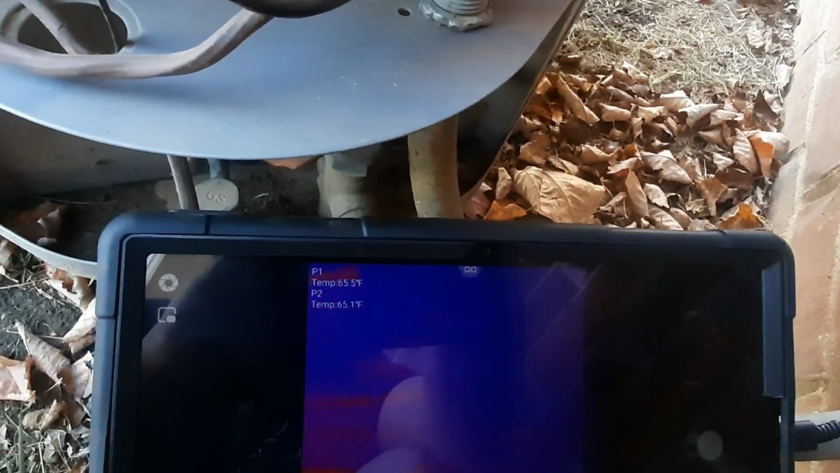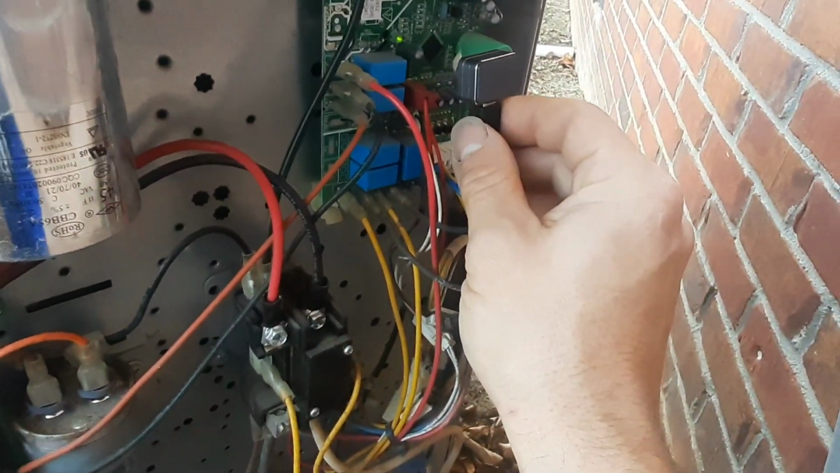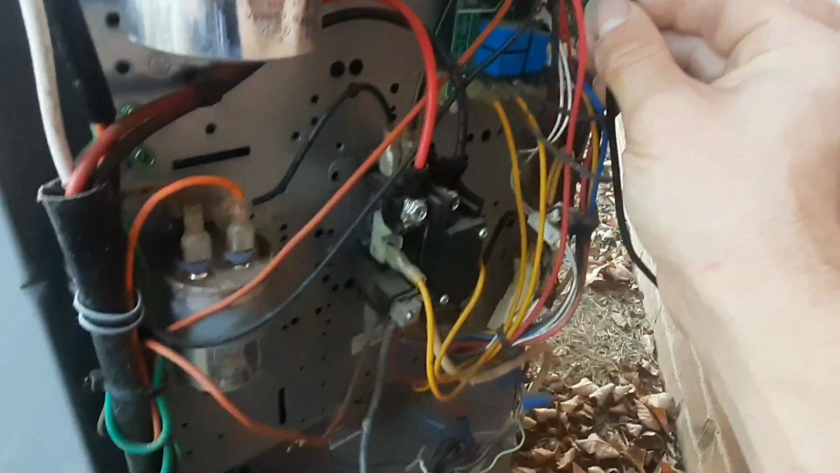Now, I'm not sure how often I would use this, but for somebody who might repair a circuit board, this is a pretty sweet deal with the macro lens like that. And I'm holding that about 2 inches, and I mean, getting a perfect picture of all these resistors and all the circuitry on that board.